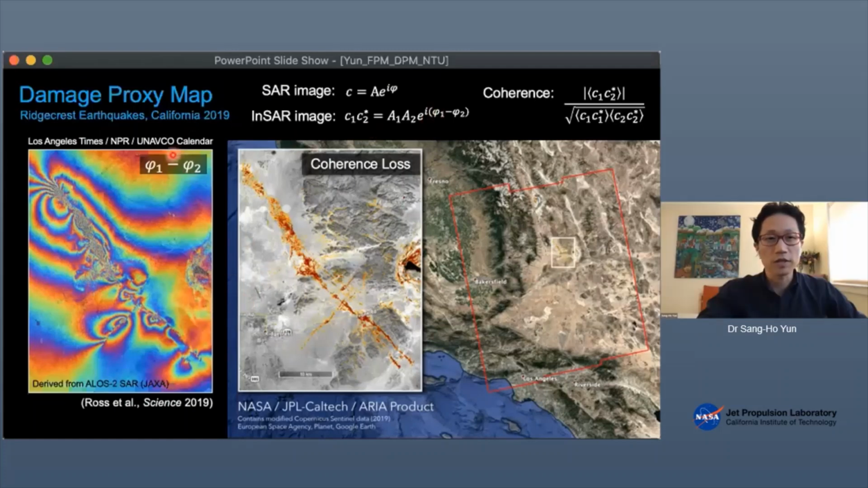If you look at the phase, you suddenly see this beautiful picture. This is not just beautiful, this is also informative, because this color cycle, the rainbow pattern, gives us information of how much this part of the ground has displaced with respect to the location of satellite.